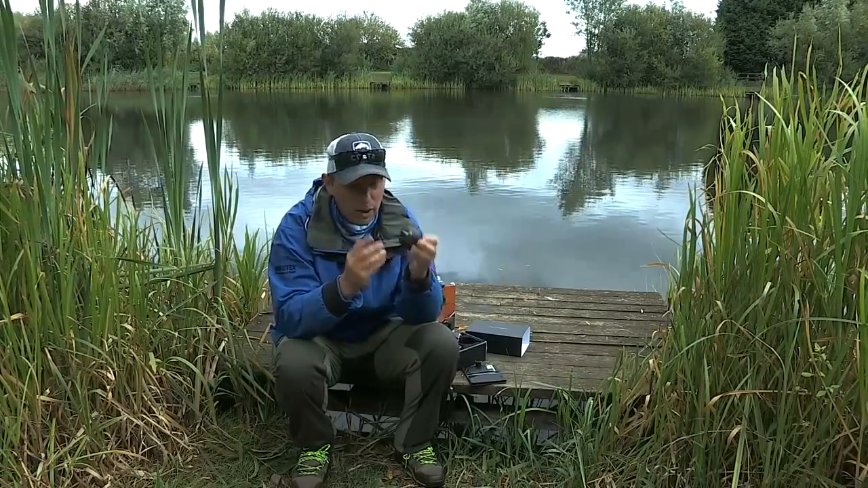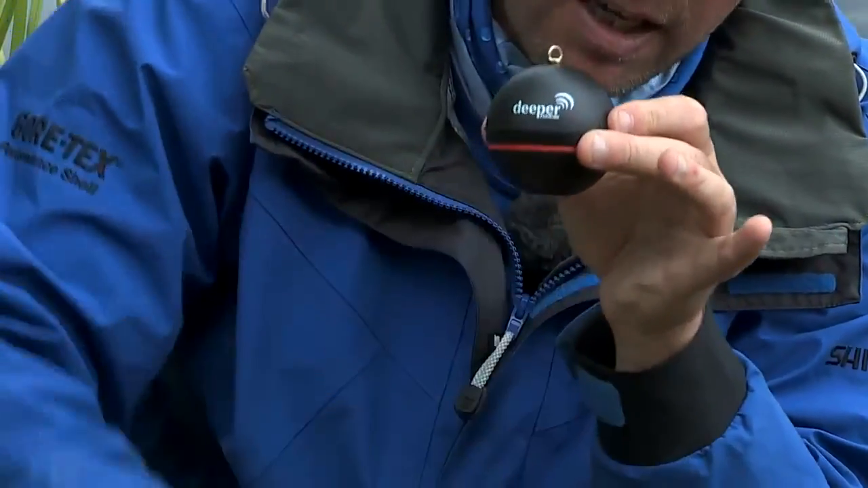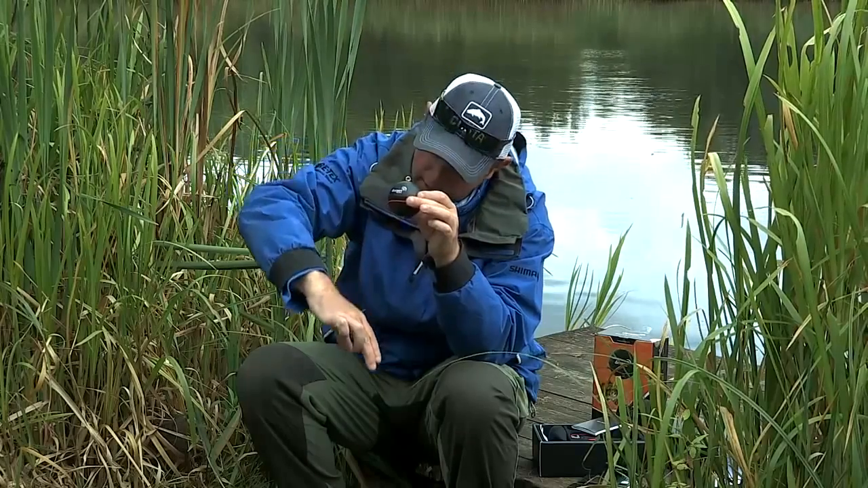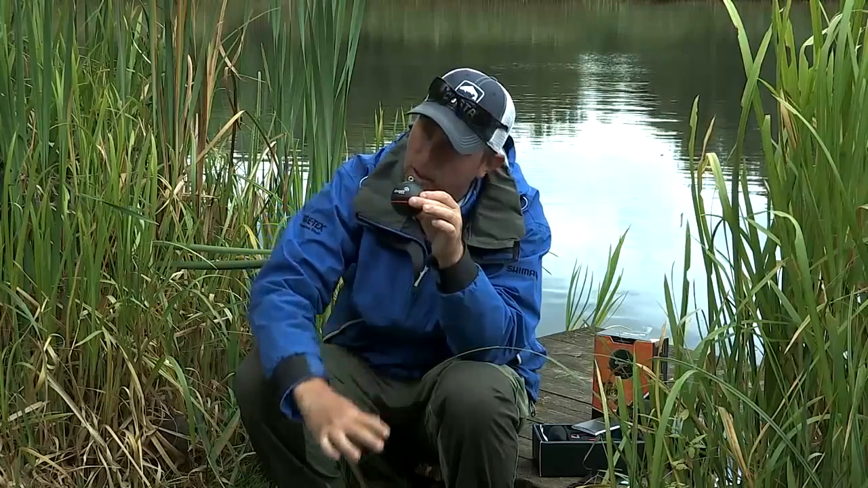Well, basically, Sonar, the best way I can explain this is, if you imagine a torch, it's not transmitting light, this is transmitting sound, but if you imagine a torch shining down with a narrow beam and the beam getting wider, that's exactly what this thing's doing. It's sending down a beam.